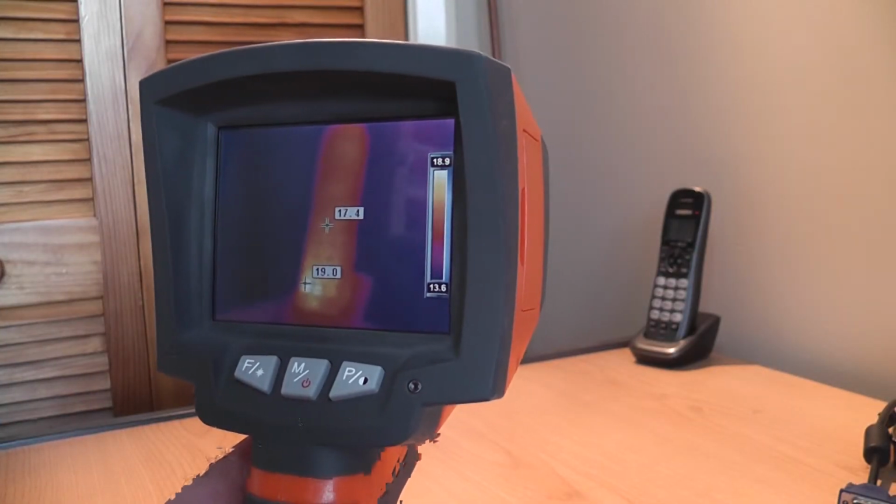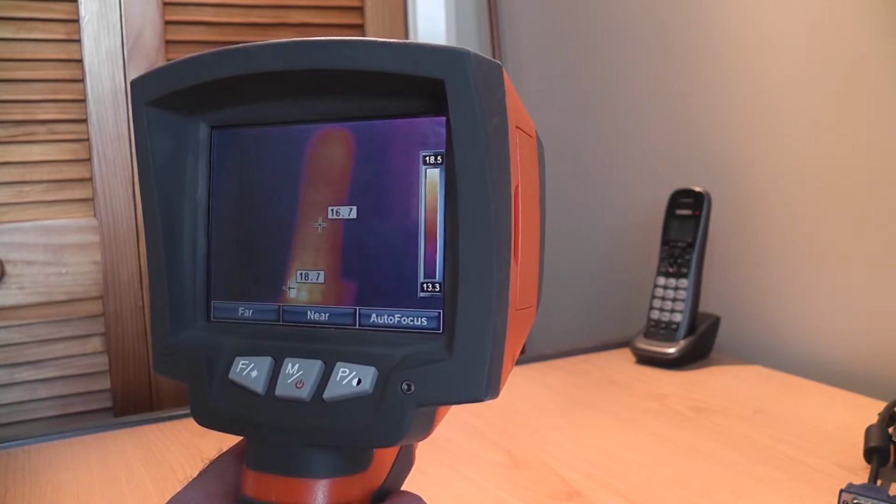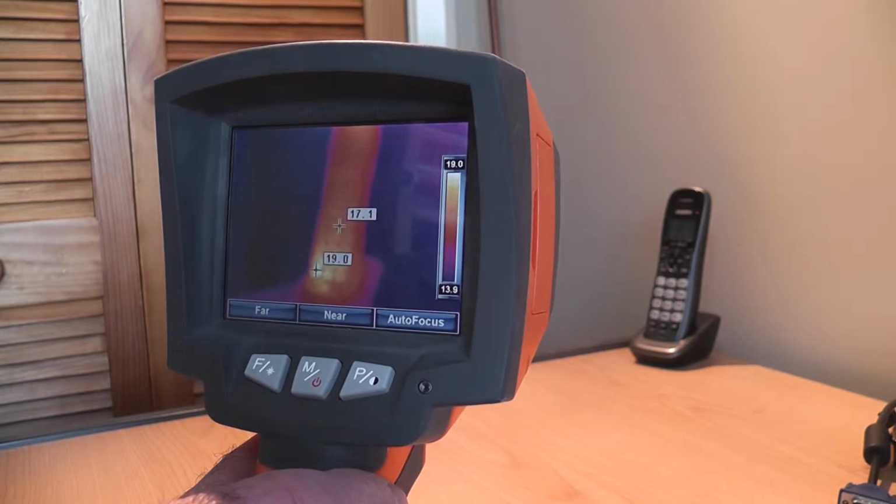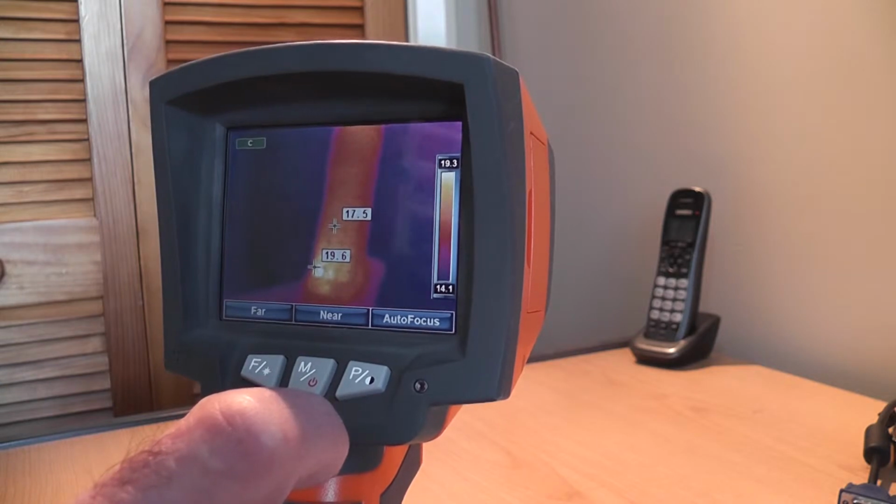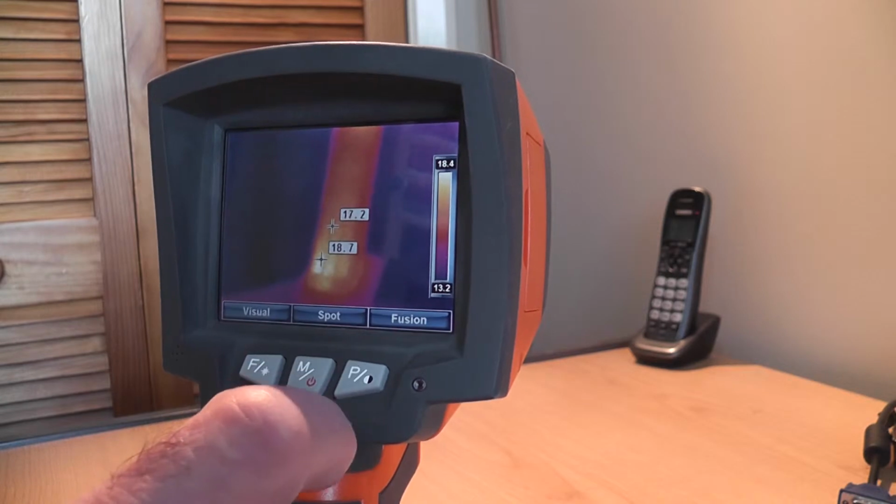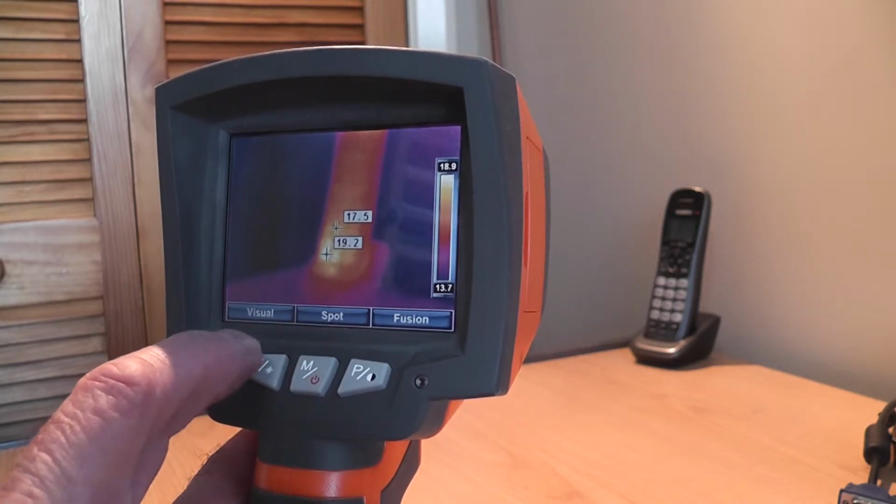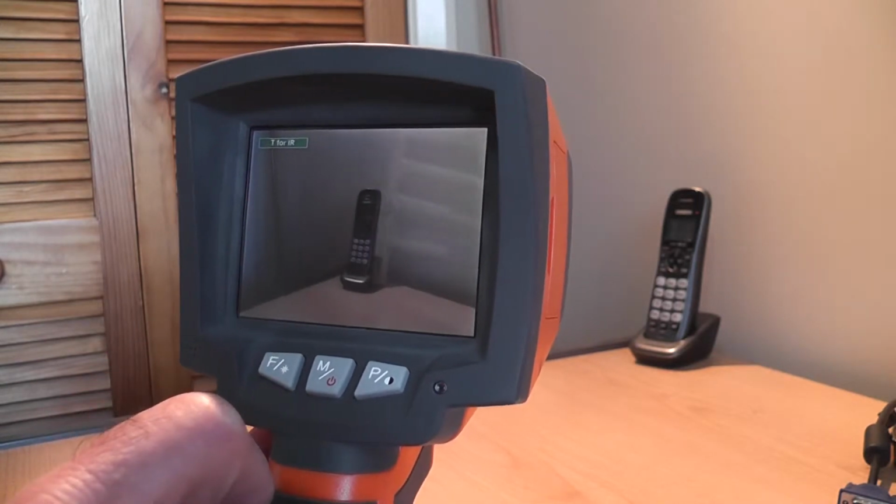A brief example of the usage of this: we'll set the focus. I'll just select autofocus, and you can see it's adjusting it there, and now we can see the phone. And I'll clear that by pushing the trigger, and I'll go to P for looking at the different imaging. By pushing the visual button, we can see the phone itself. I'll push the trigger to go back to IR.